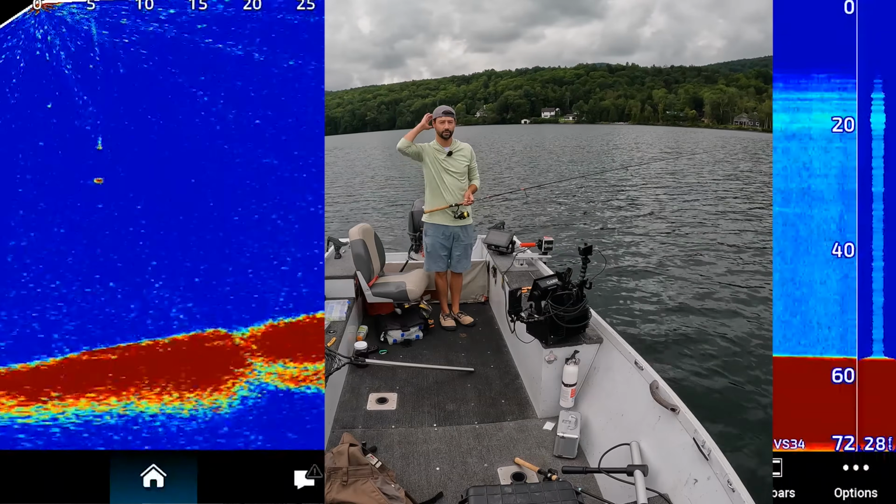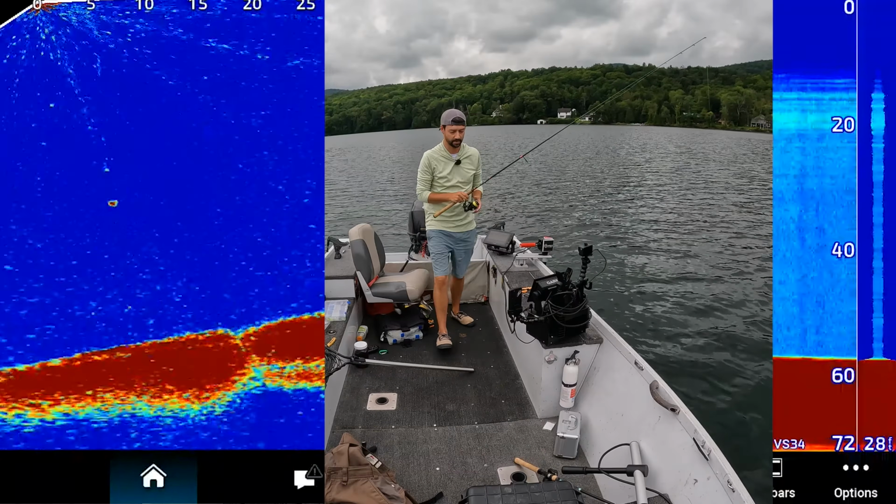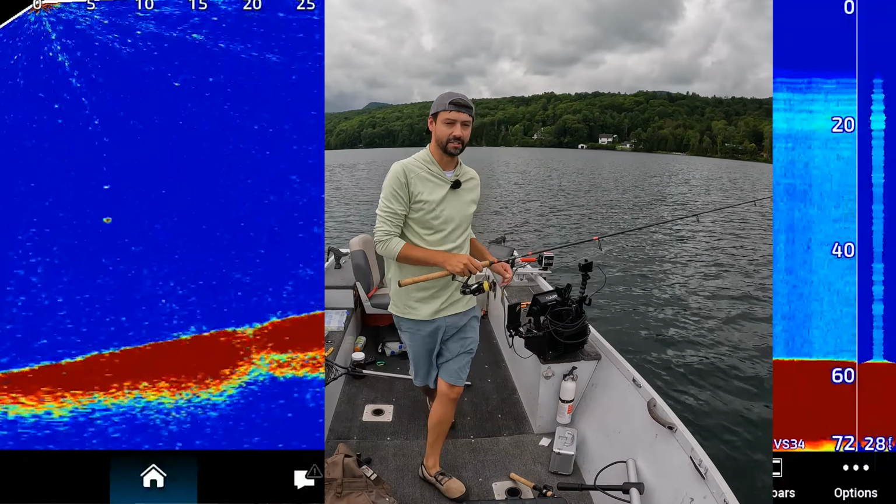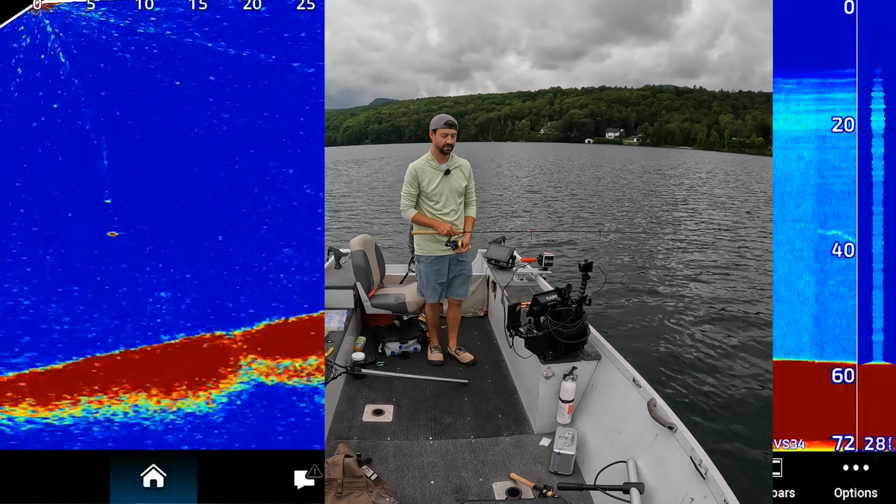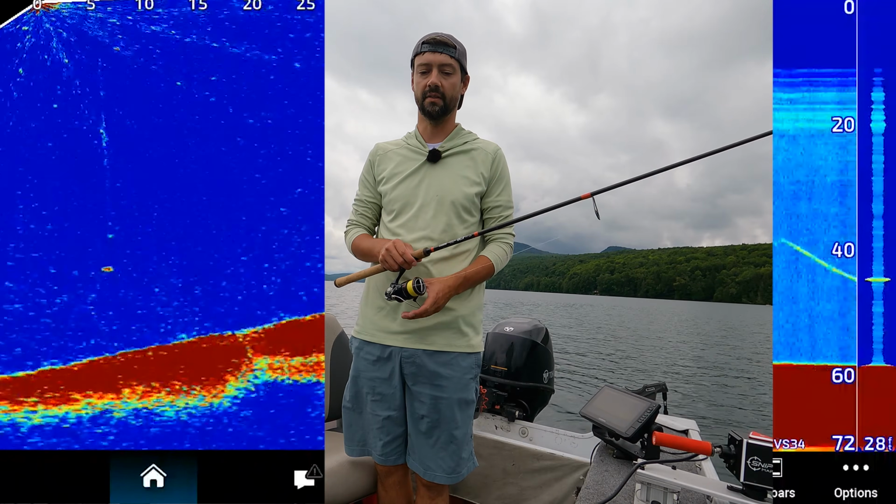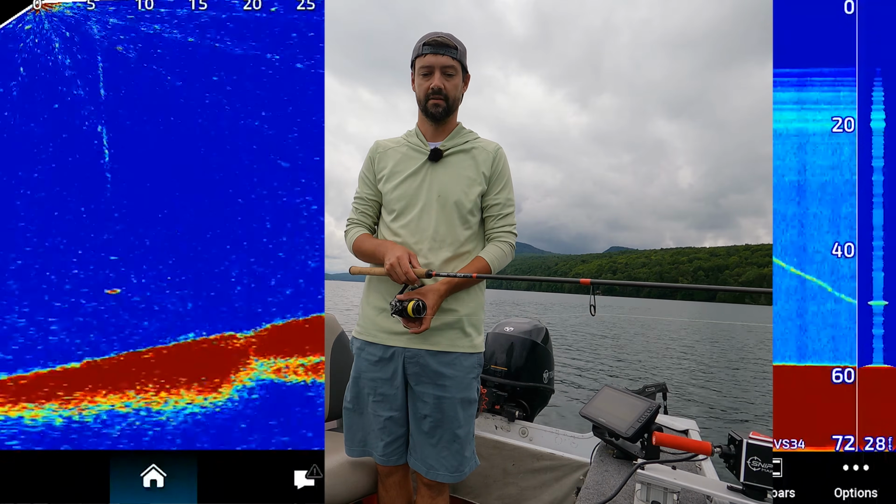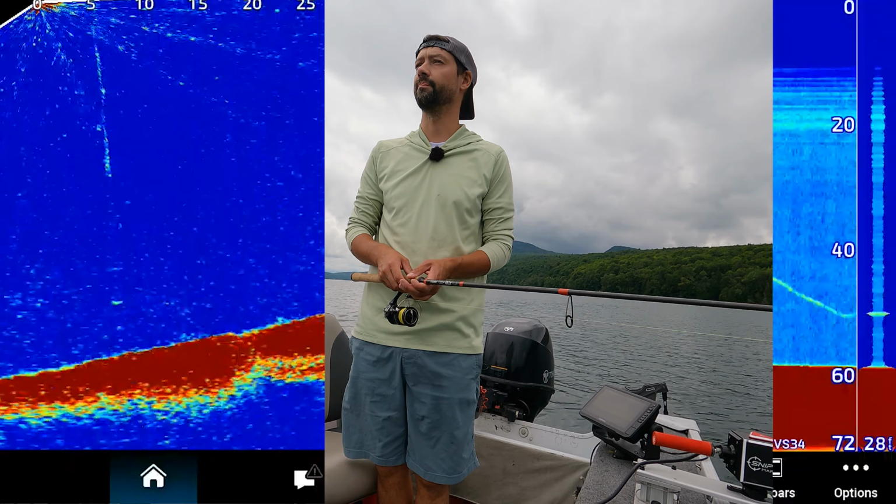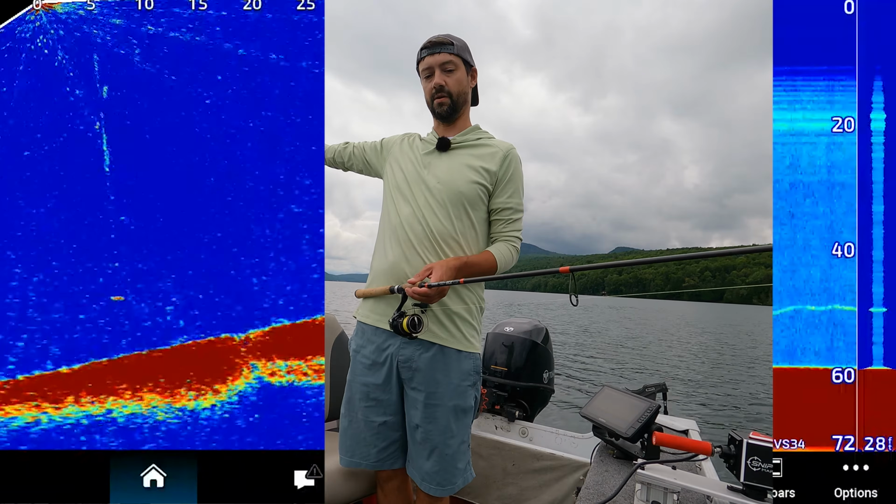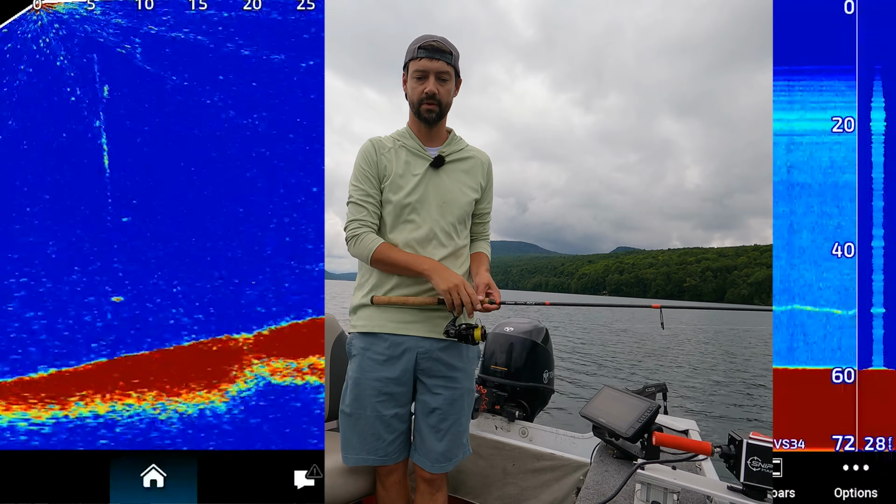What you don't want to do is go to your local bass shop or Bass Pro, go to the bass section and buy a bunch of wussy bass hooks. These fish will straighten them out, guaranteed. There's nothing more sad than having a fish pop off the hook and you pull it up and the J is out like that. It's very sad, so we don't want to do that.